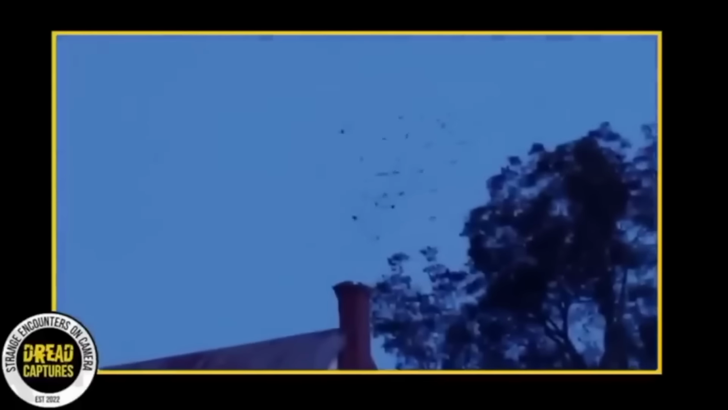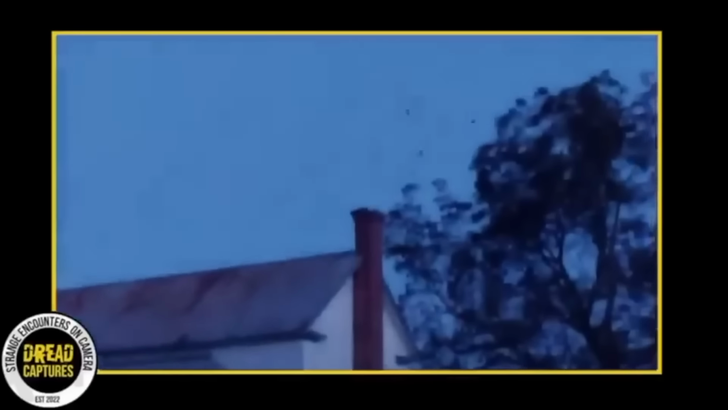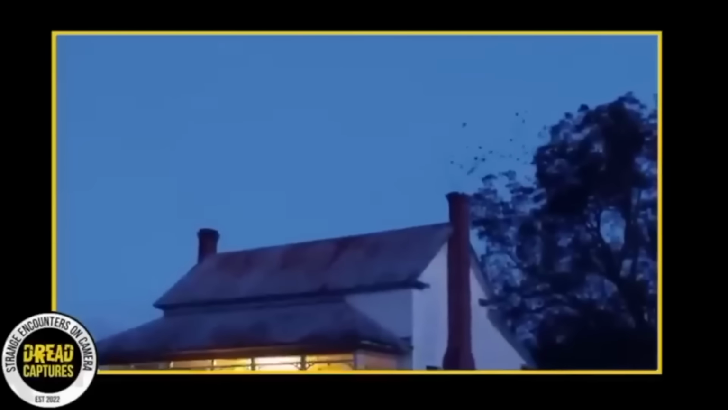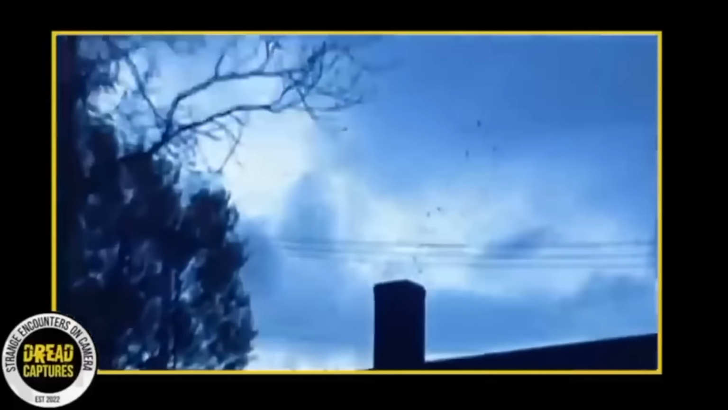A few videos ago, we saw a similar situation where a man's home was invaded by birds. And if you think that couldn't have been any worse, in this video, these are bats, not birds, flying into this home's chimney. I really hope the homeowner is the one taking the video so they're not actually in the house.